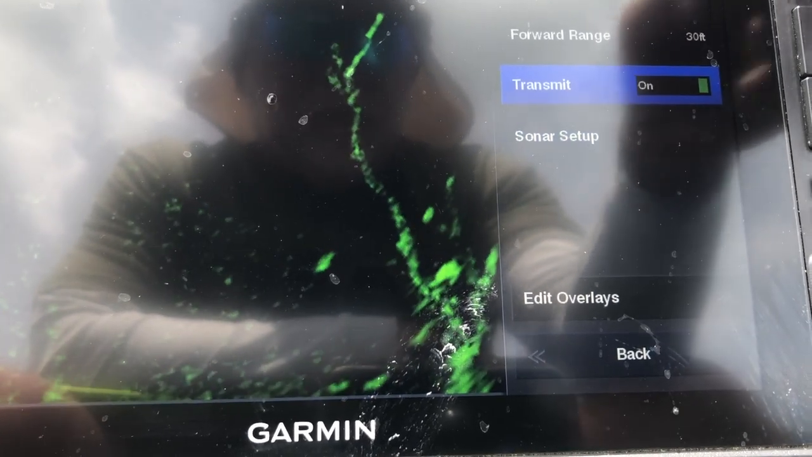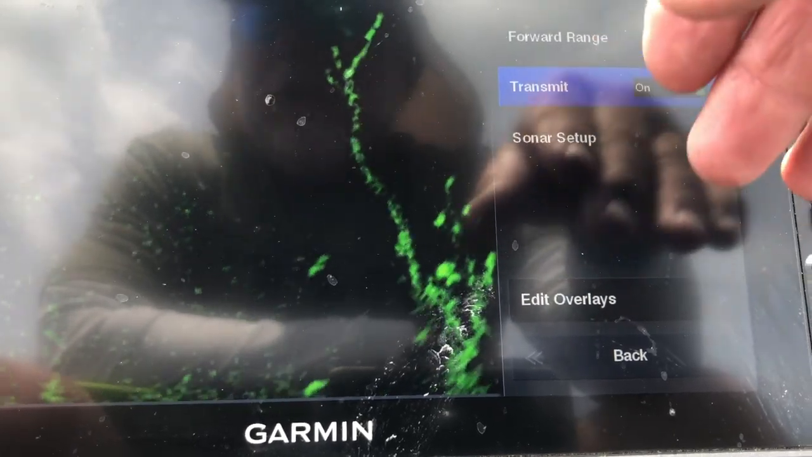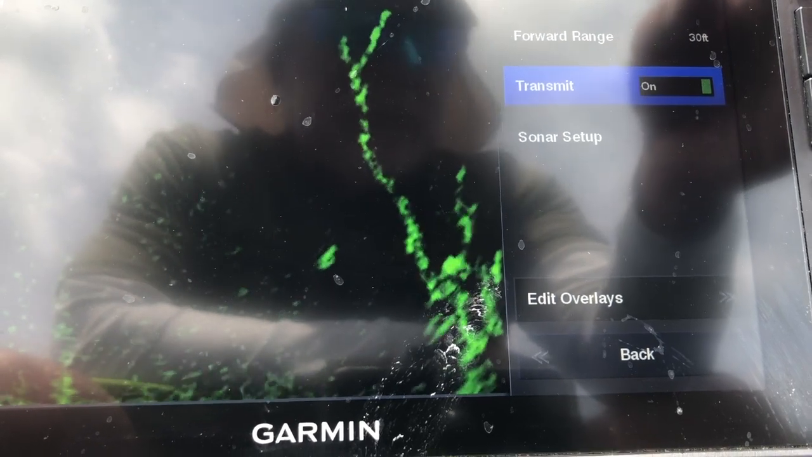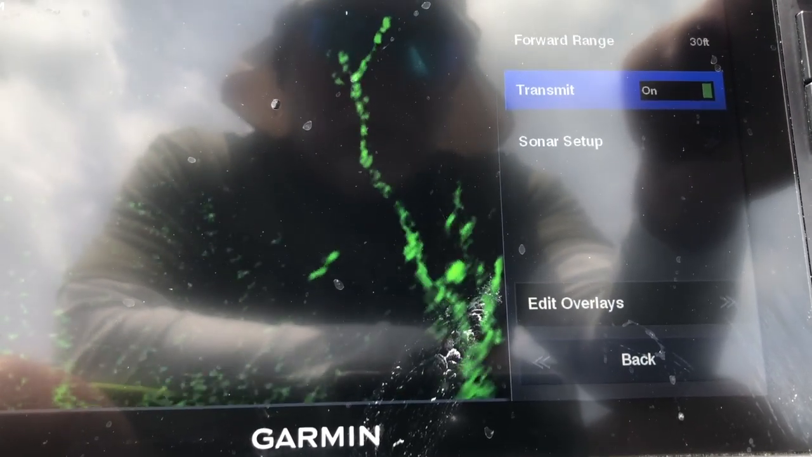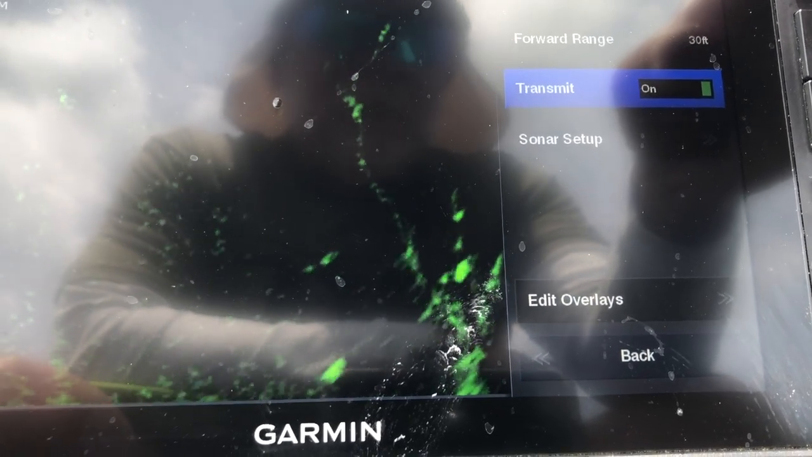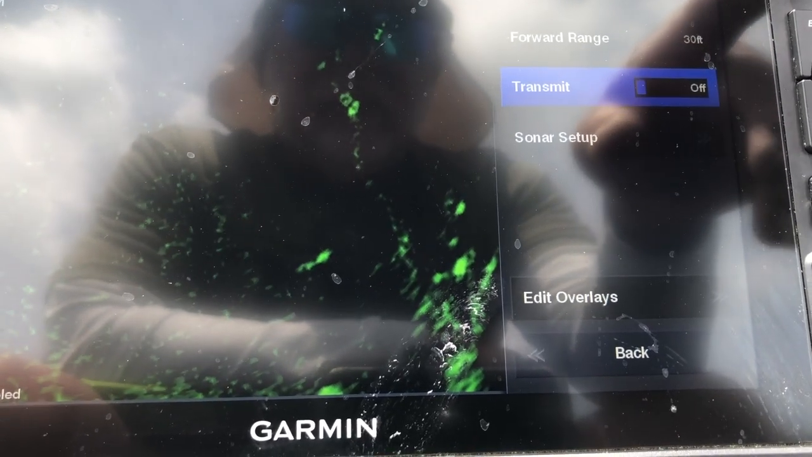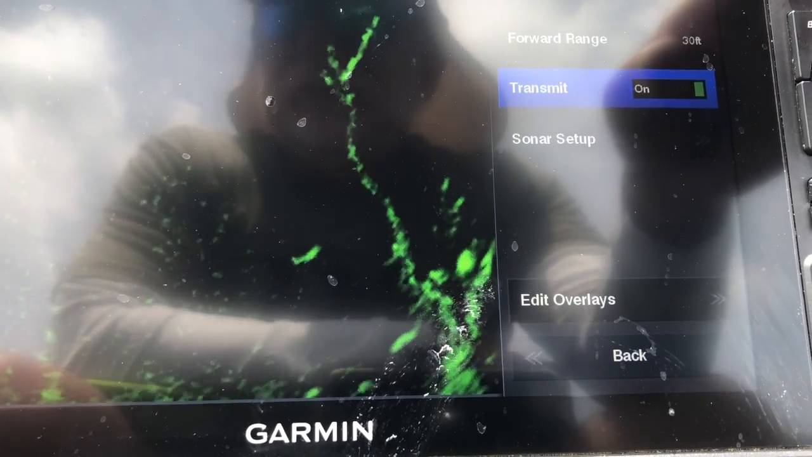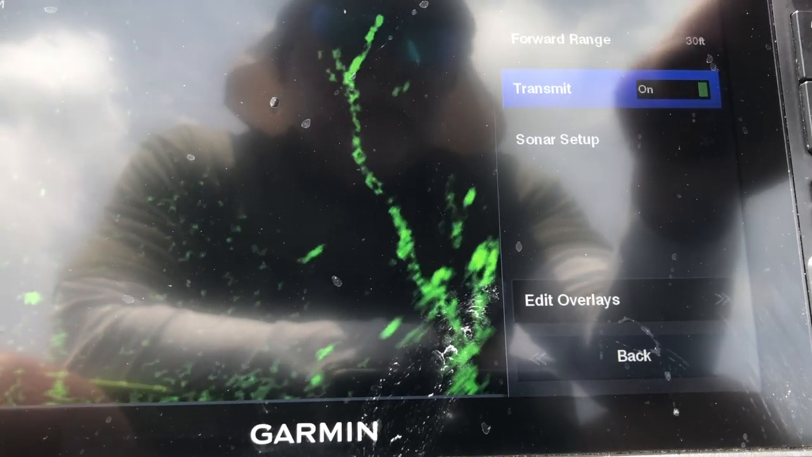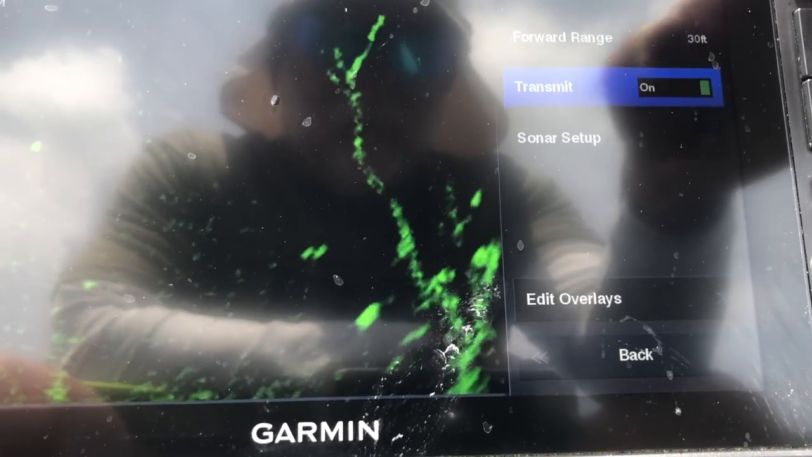On your transducer, it's a good idea, if you don't know this, guys, these transducers will get hot. We're getting into summertime. It's going to get hot in a hurry. If you've got that transducer out of the water, turn it off. You leave that thing on, it's supposed to give you a transducer overheated warning, but for $1,000, hey, I'm going to push the button whenever I have it out of the water.